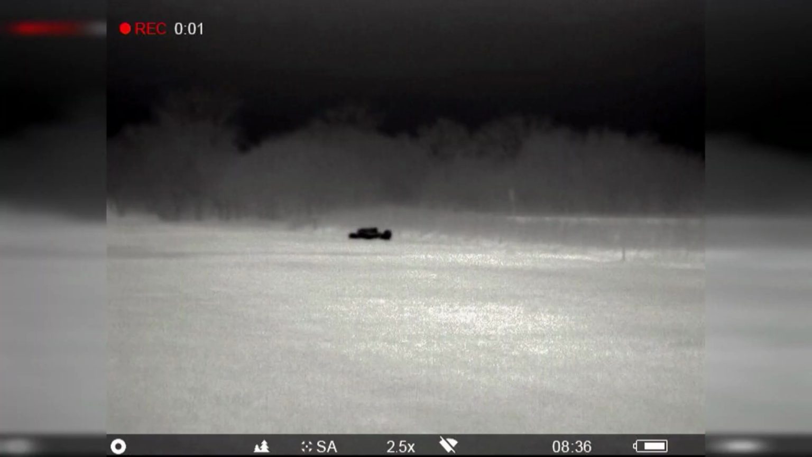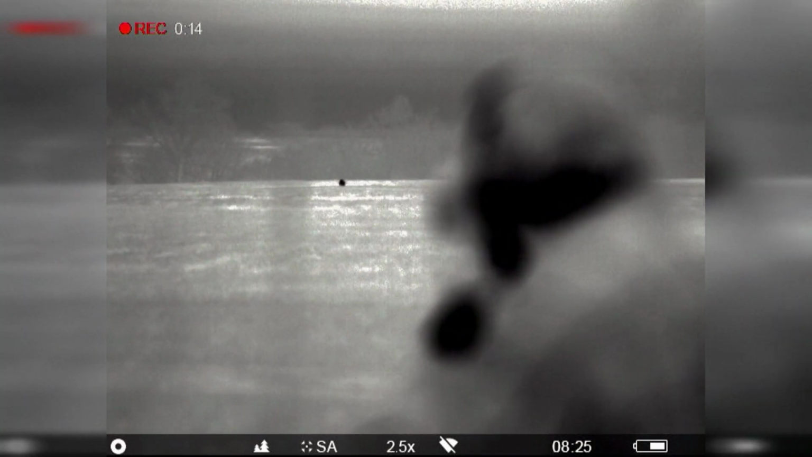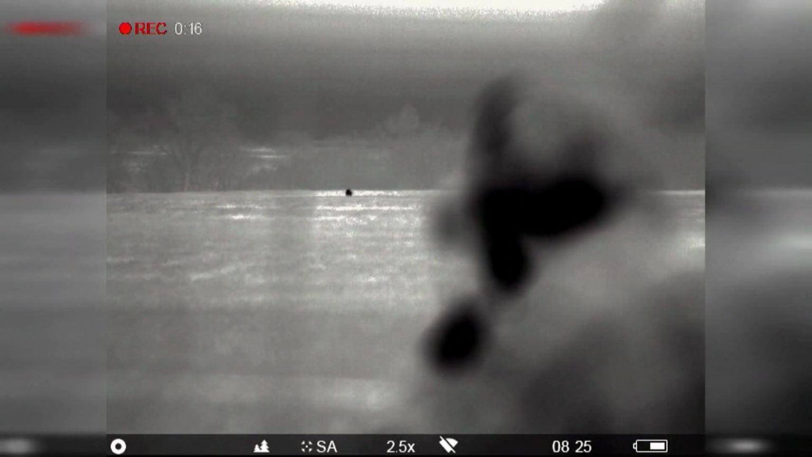You got to have the wind in your favor. Try not to use any lights, if any lights at all. Strictly rely on your thermal scope. And the biggest key thing is to play the wind and keep the wind in your favor.